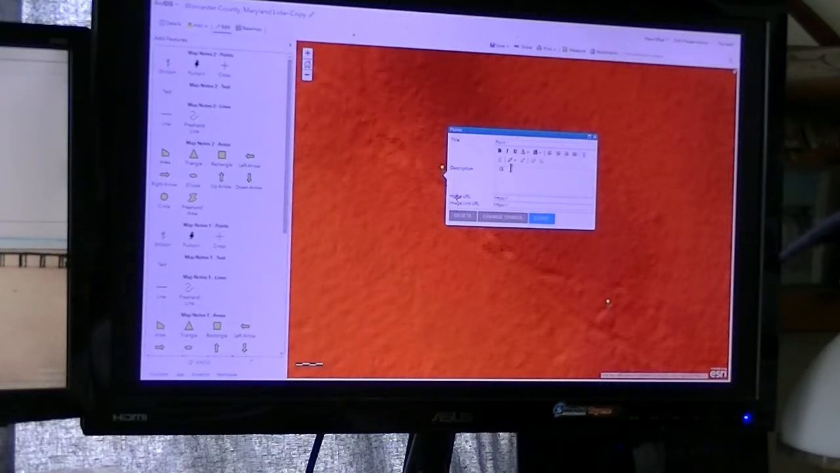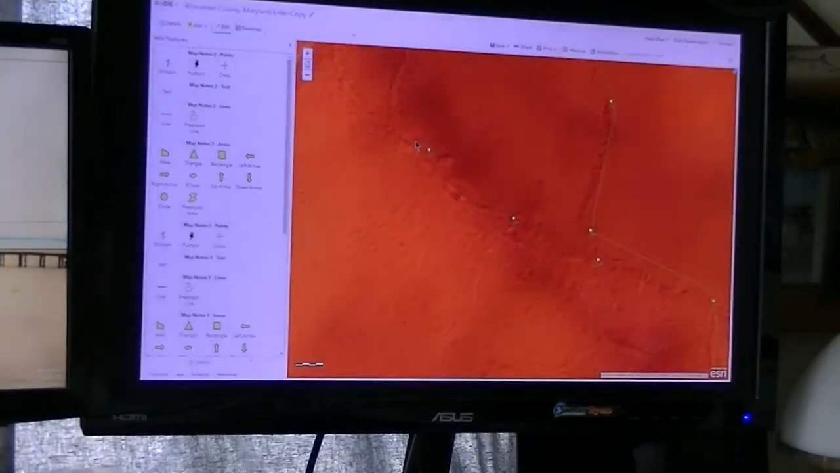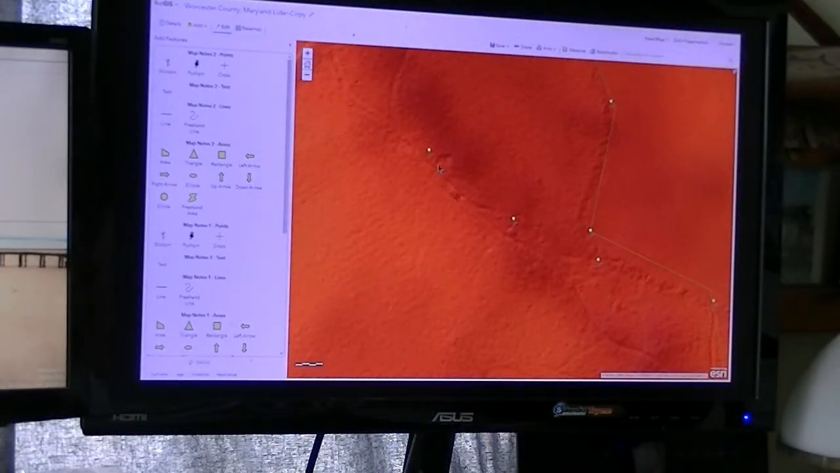And you can label it using ArcGIS. Daffodils. There were daffodils there. It's kind of a telltale clue you found a farm, or a road, the home.